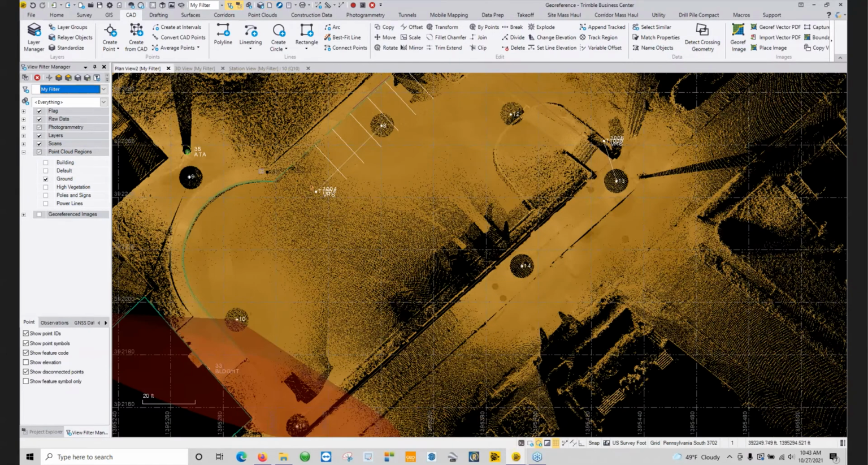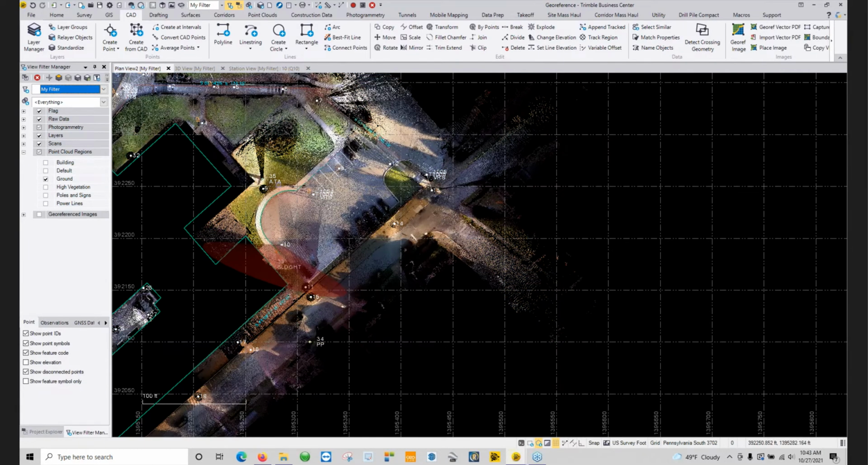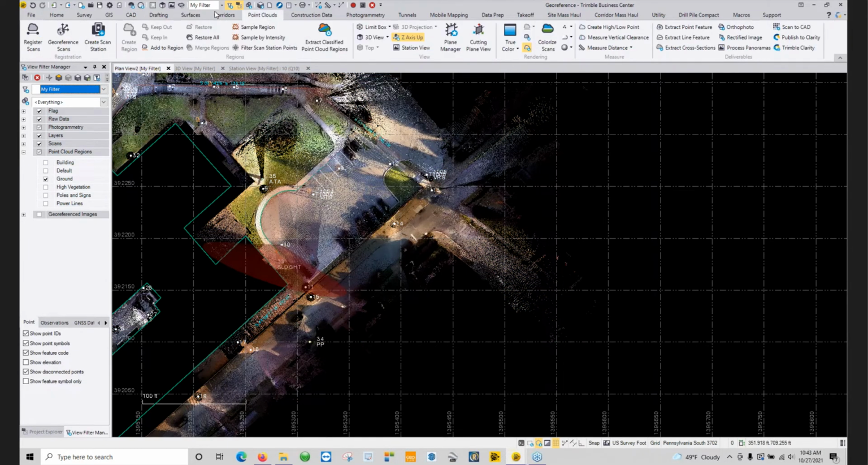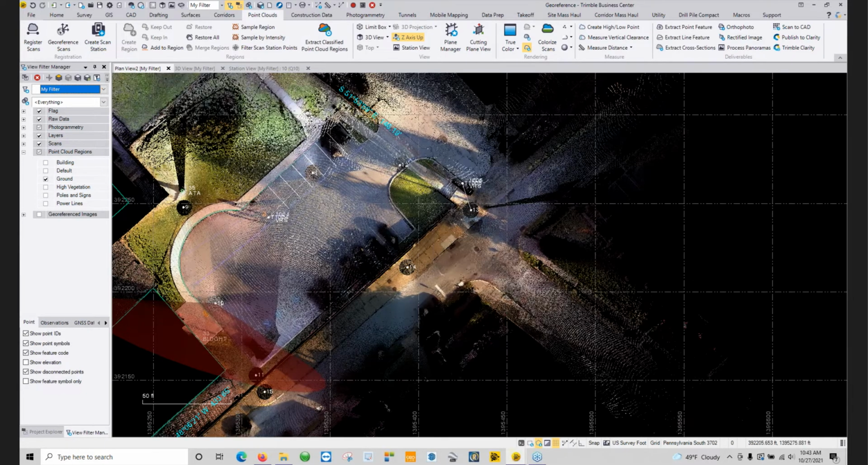So another important thing when it comes to point cloud information is to segment the data down. So what I'll actually do here under our point clouds tab, we have the option to create a region. So I'm going to put it in polygon select, and I'm just going to grab out this area here where I drew in my curve lines.